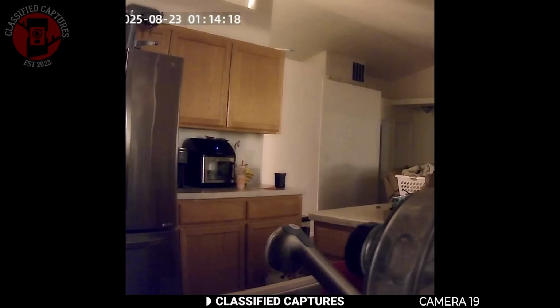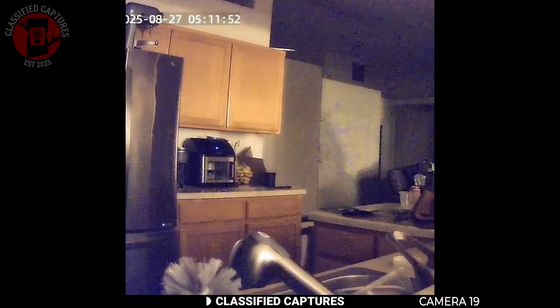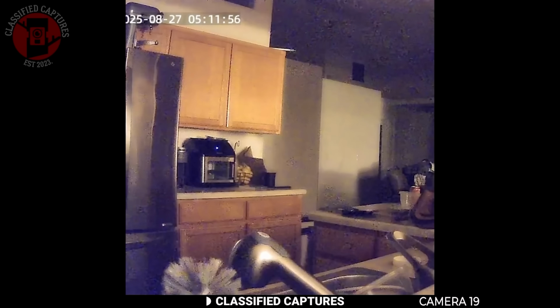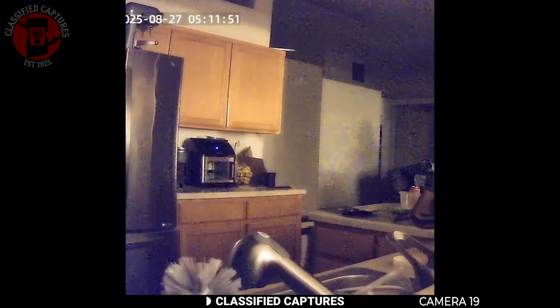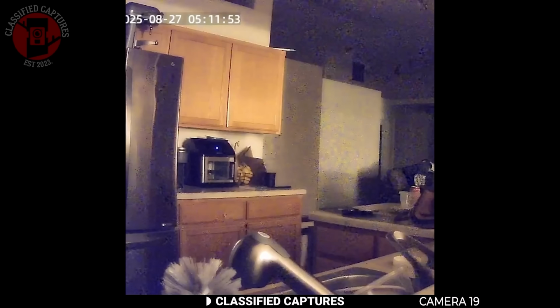Now here's the unsettling part. The space is so small that there's nowhere for someone to have been on that other side to cast that shadow. Could this really be some kind of entity moving through the home unseen? Skeptics suggest there may have been a window nearby and someone outside casting their shadow in the room. But even that explanation doesn't sit right with many who've watched the clip. So if it wasn't a trick of the light, then something else was walking through those walls.